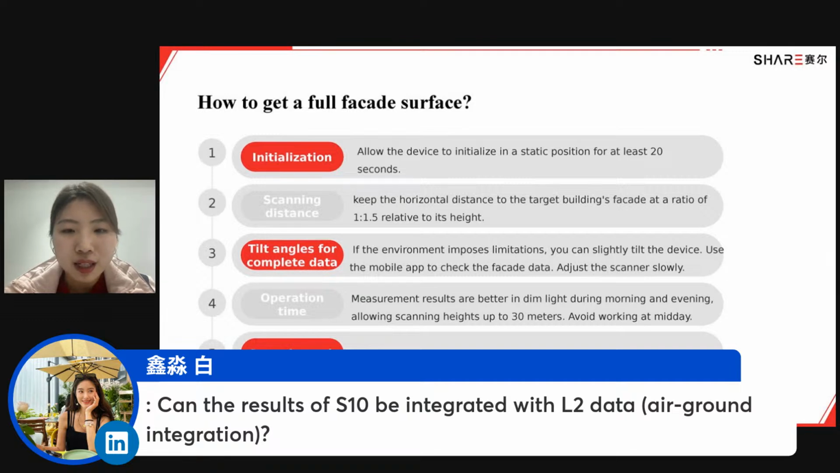Okay. And the last tip is to finish the task. Wait for the task to finish. Wait for the data to be saved successfully. Then start the processing of data.